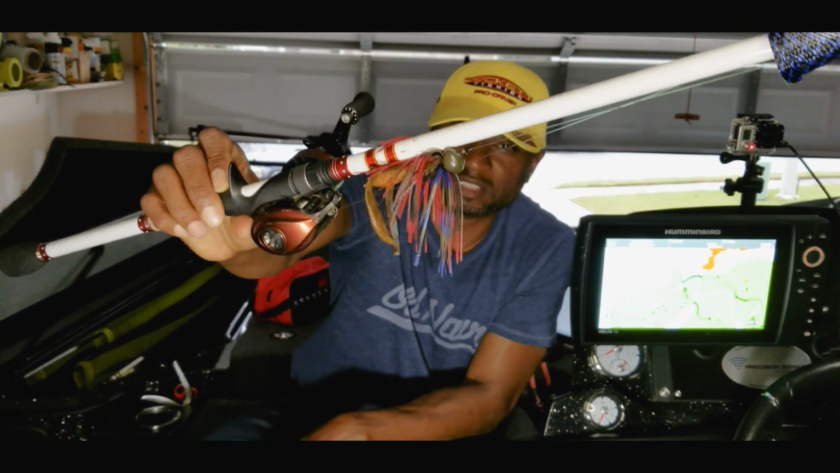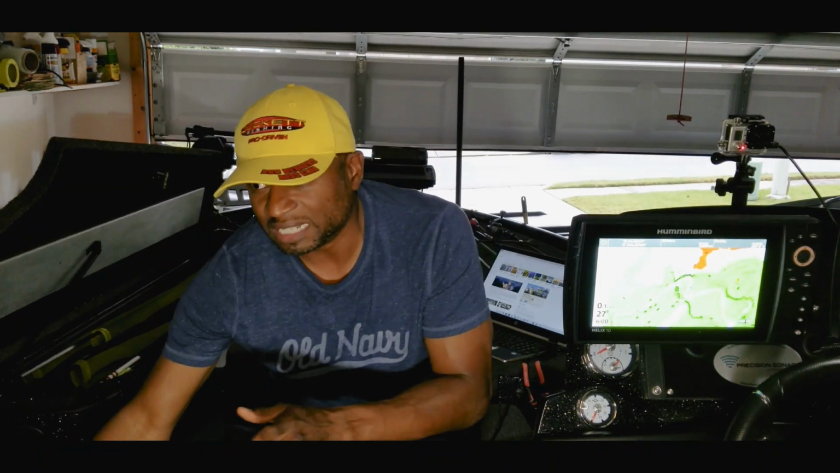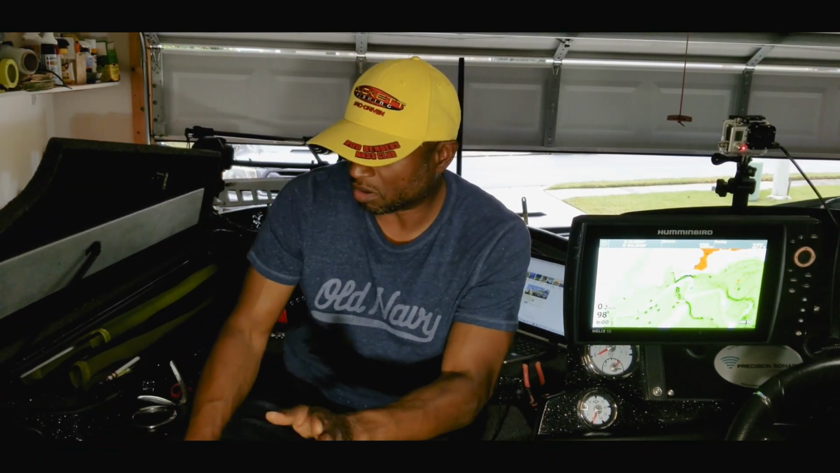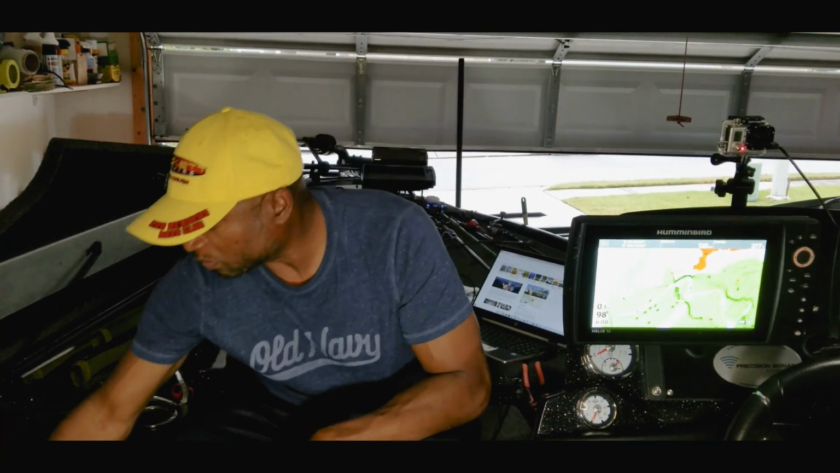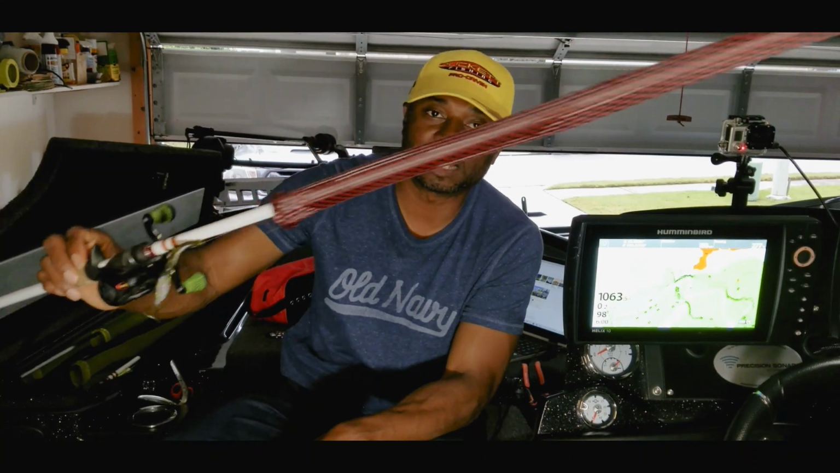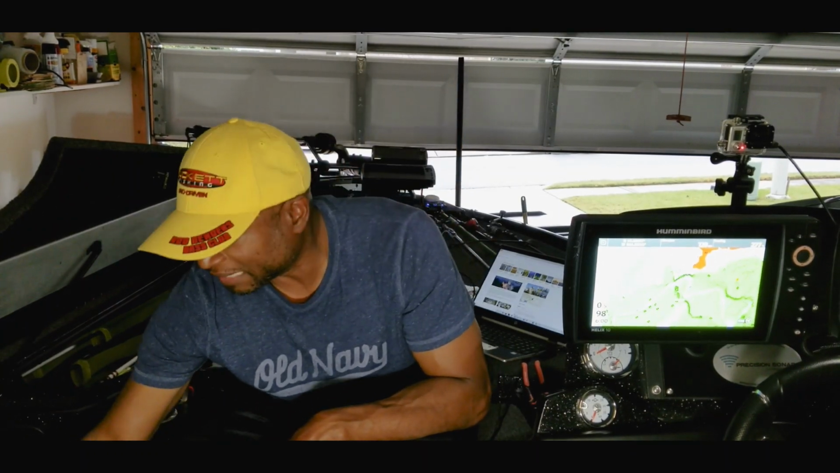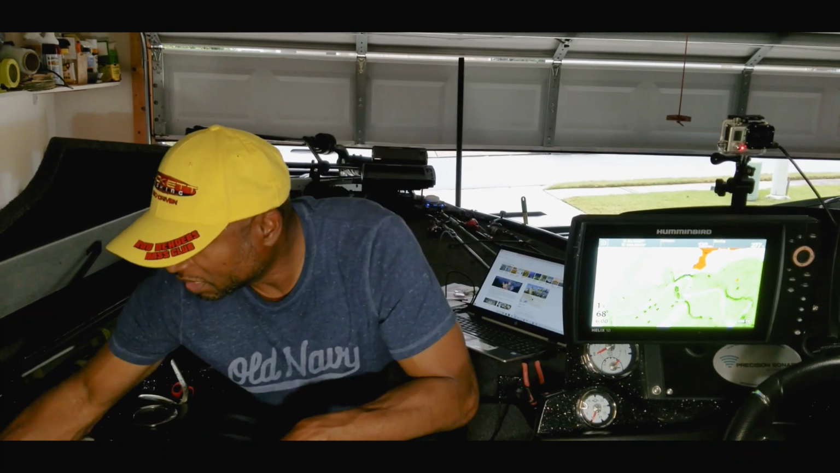So a jig, this is a 3/4 ounce jig, and I've had some pretty good bites on jigs out there also. I caught a 5.77 on a deep ledge in about 30 feet of water on actually a 1 ounce jig. So I may possibly go up in size on that one. And I have my Carolina rig. I use this to generally fill my limit, and I can pull this through grass and things like that on that lake, and that's been pretty productive for me.